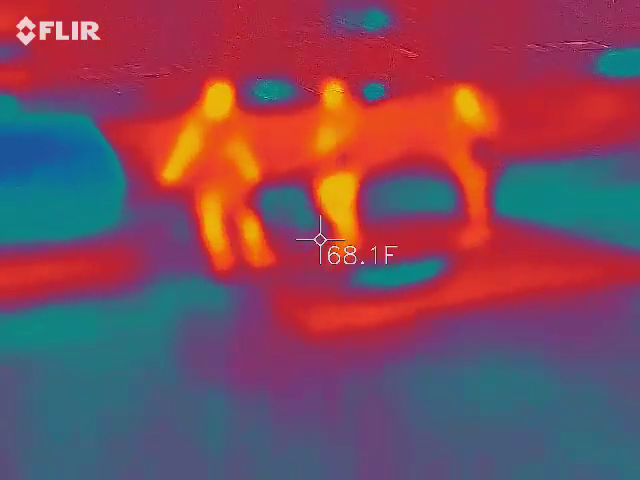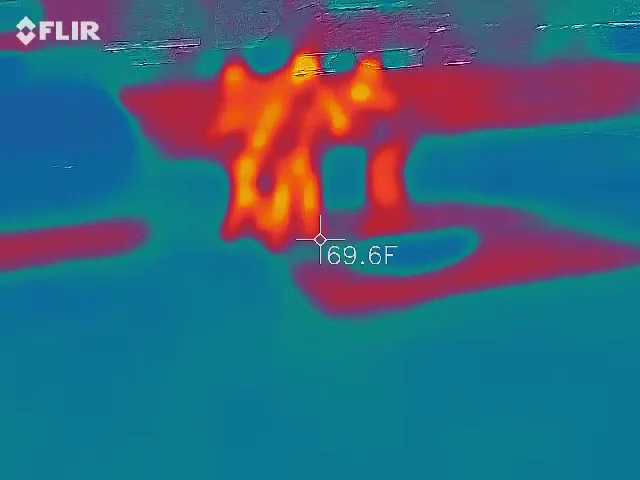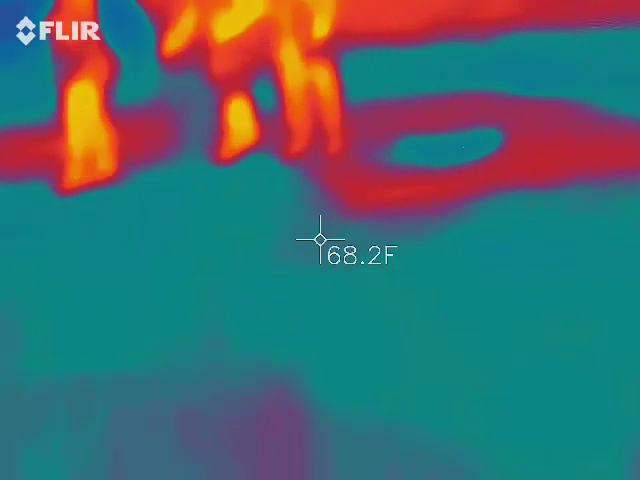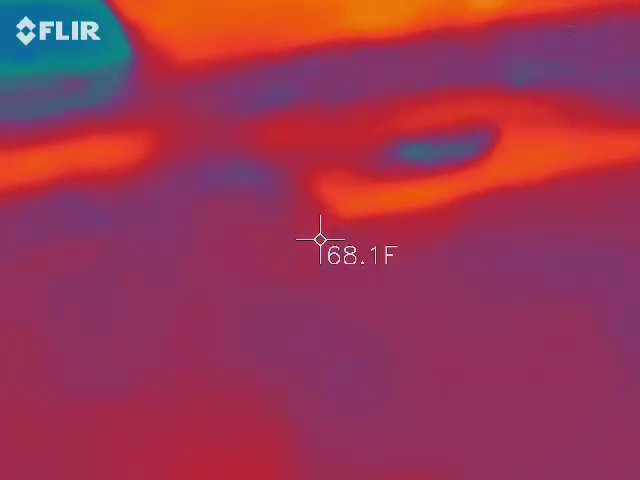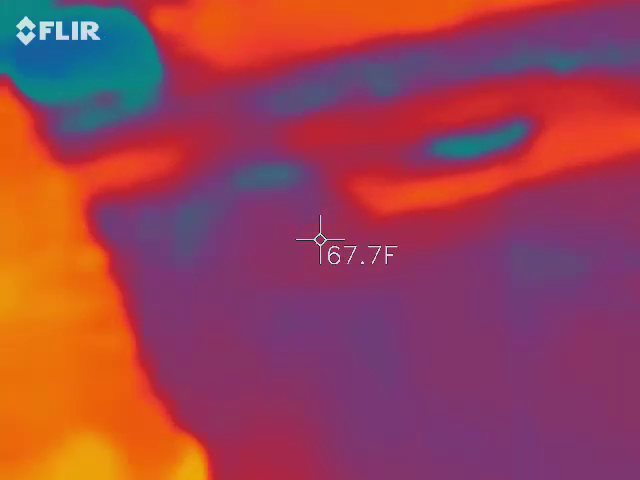The whole thing is red except in the middle it's blue. I think it's probably metal. Is it metal? 65. Is it metal? 64. It's metal. She was just trying to figure out why stuff is different colors. Probably something metal. So you have a ton of different material in here.